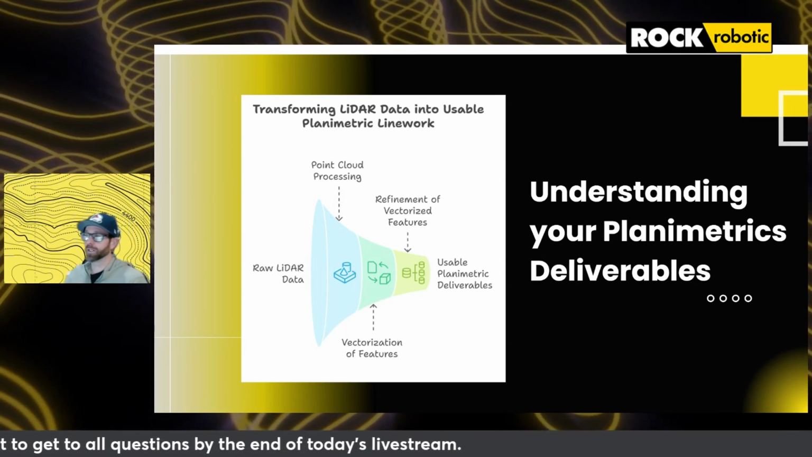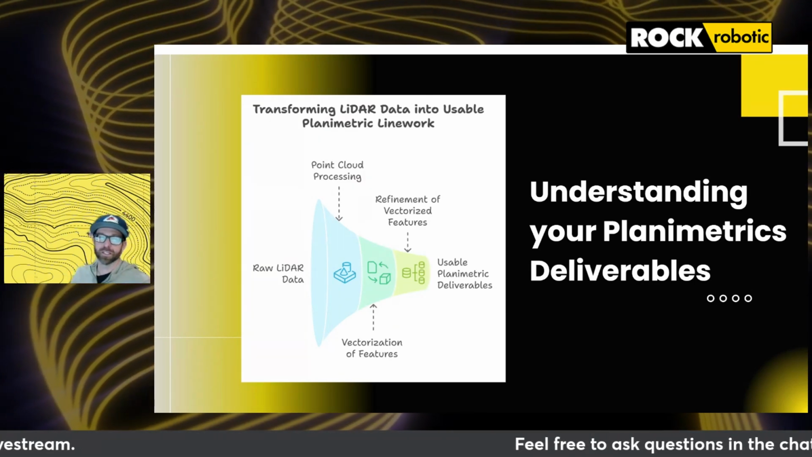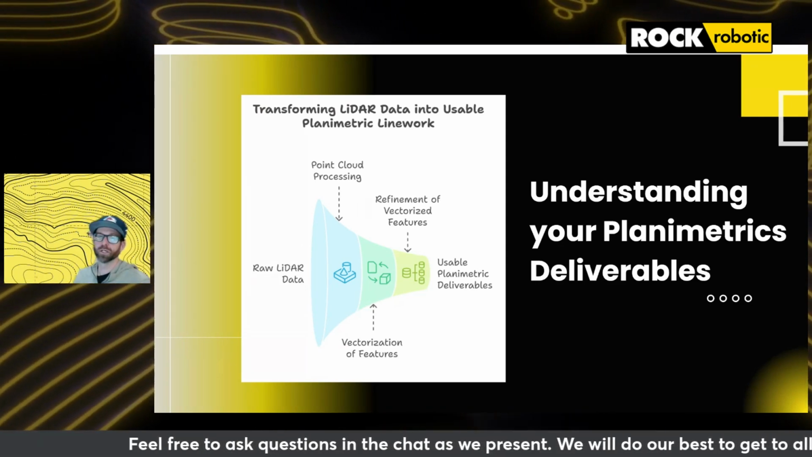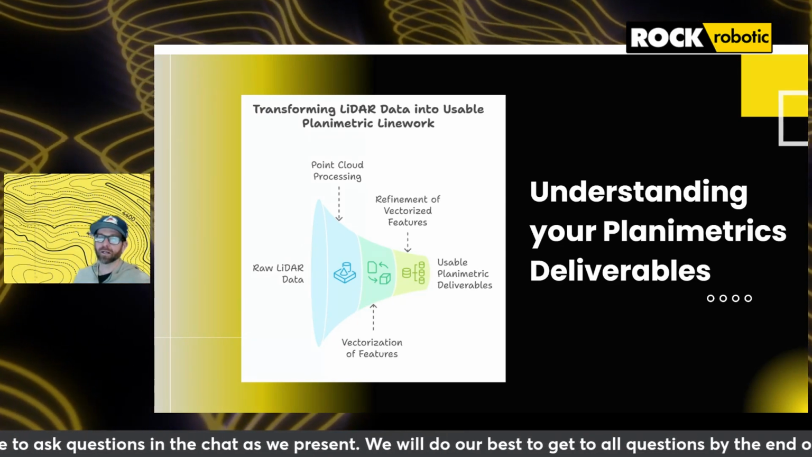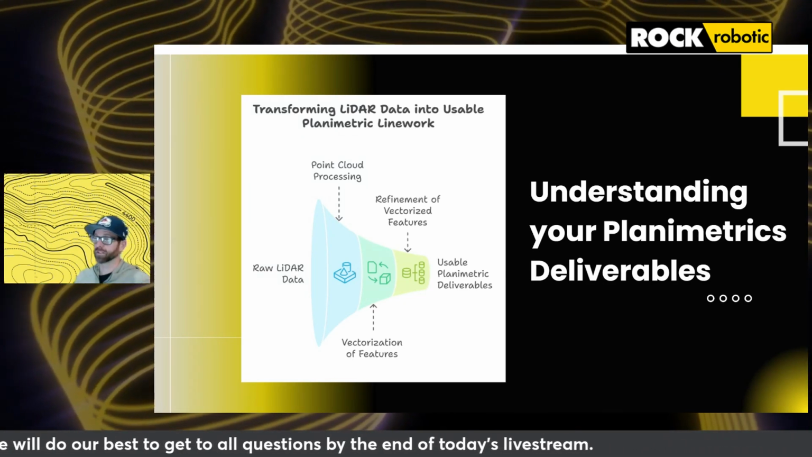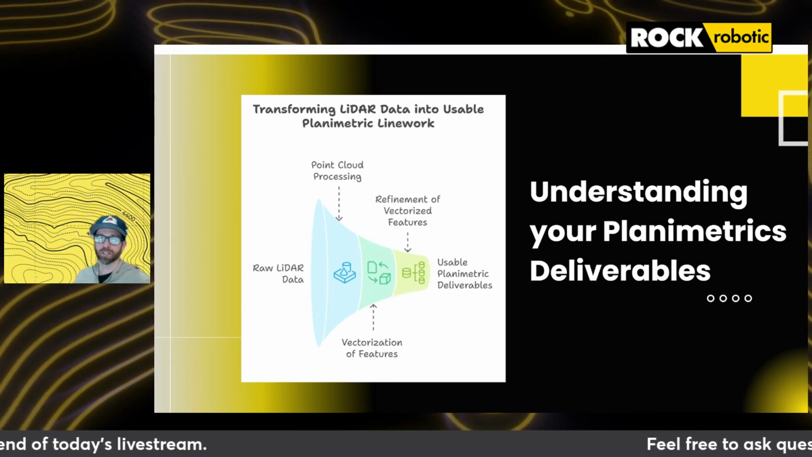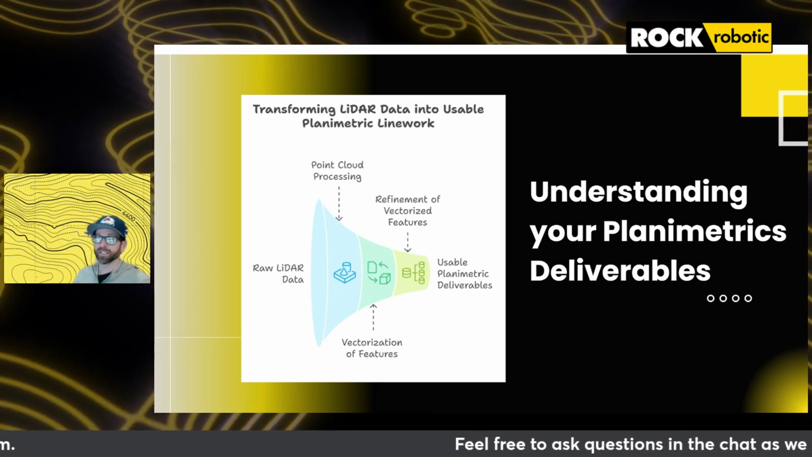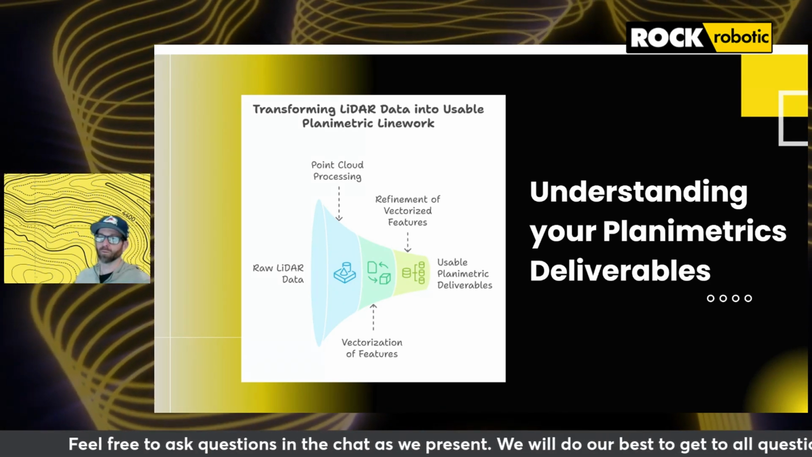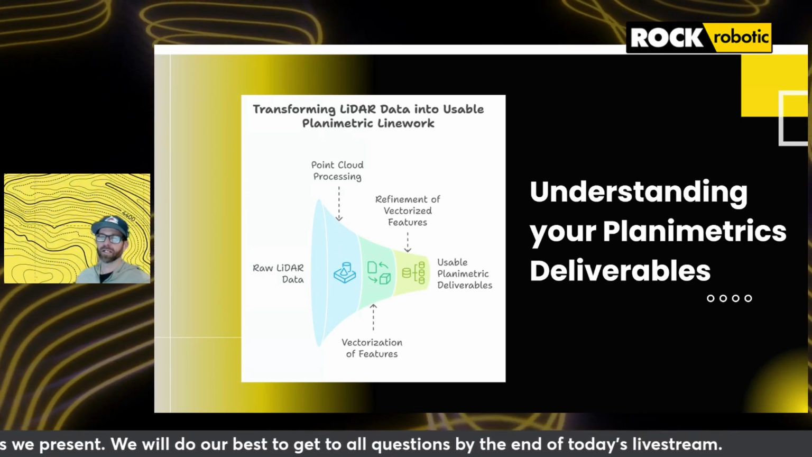So, we just want to understand there is this distinction between vectorized data and the point cloud classification. And that is key to appreciating how your deliverables are structured and used. Point cloud classification categorizes individual points collected by the LiDAR sensor based upon the type of surface they reflect off of, such as the ground, vegetation, or a man-made structure. These point clouds are great. They provide dense 3D data, but the sheer volume of that information can sometimes feel overwhelming when you're looking to extract actionable insights. And this is where vectorized data comes in.